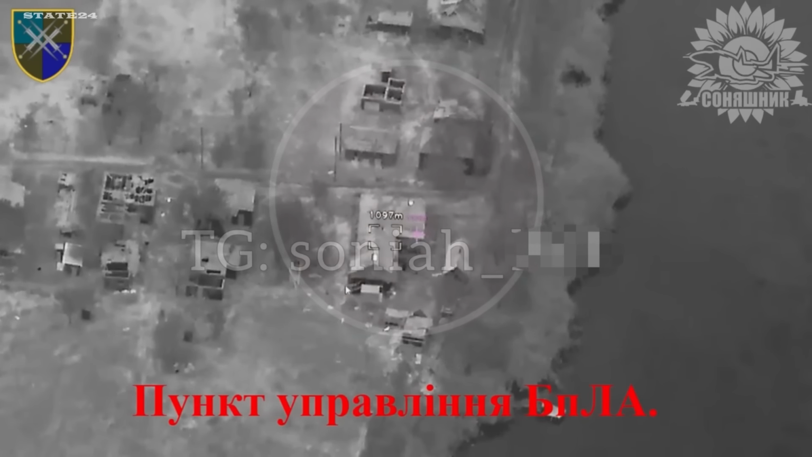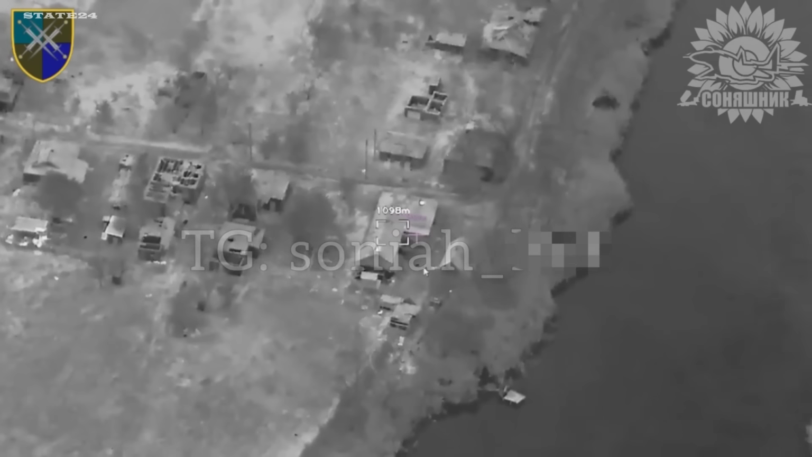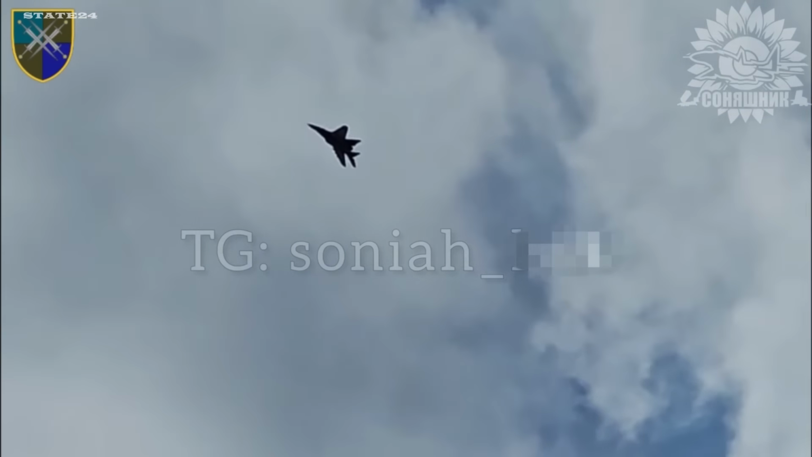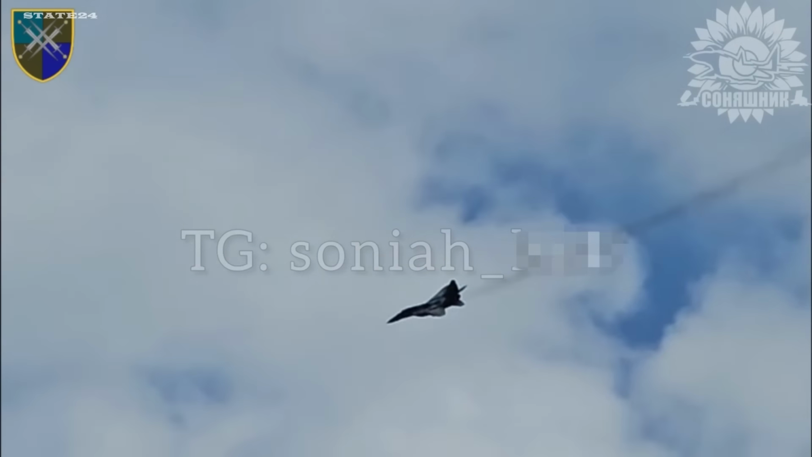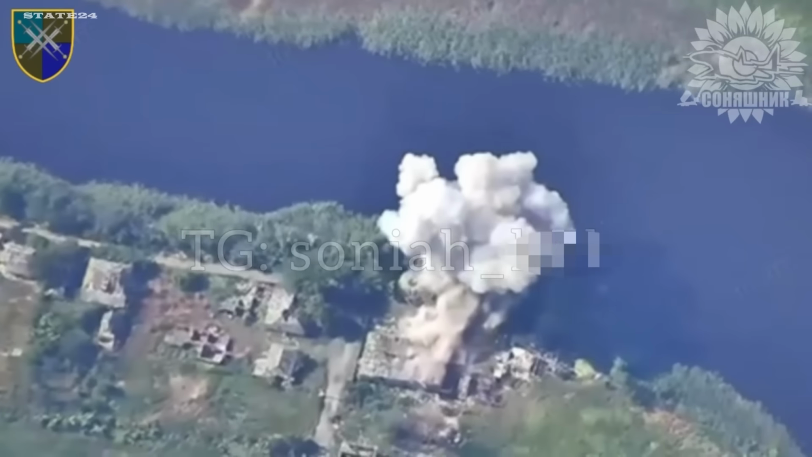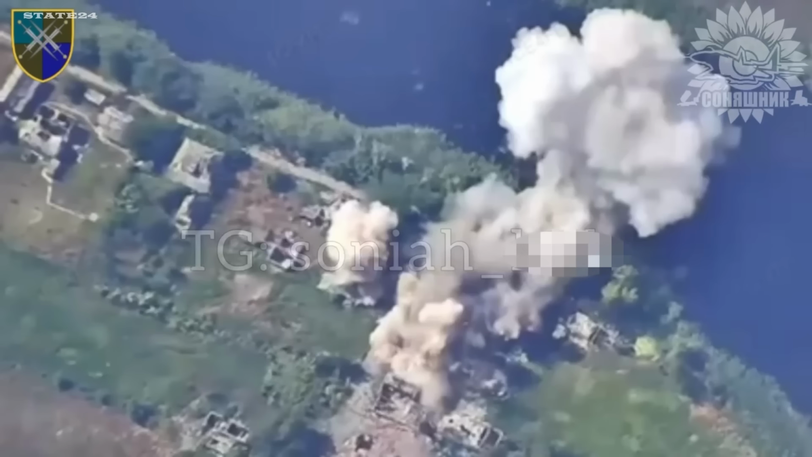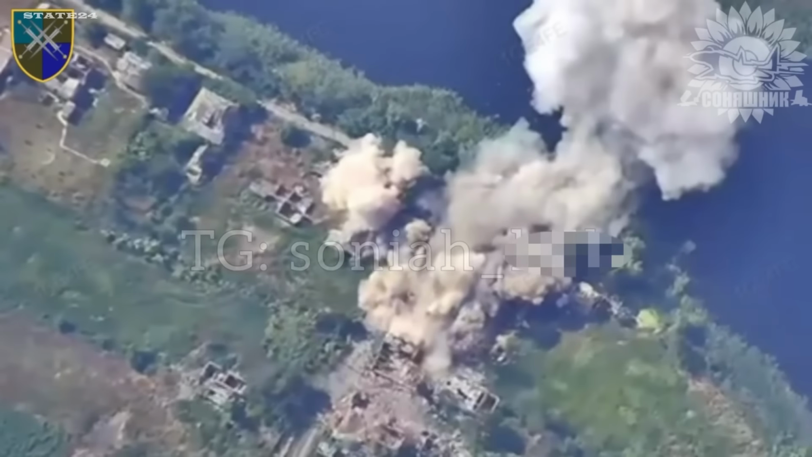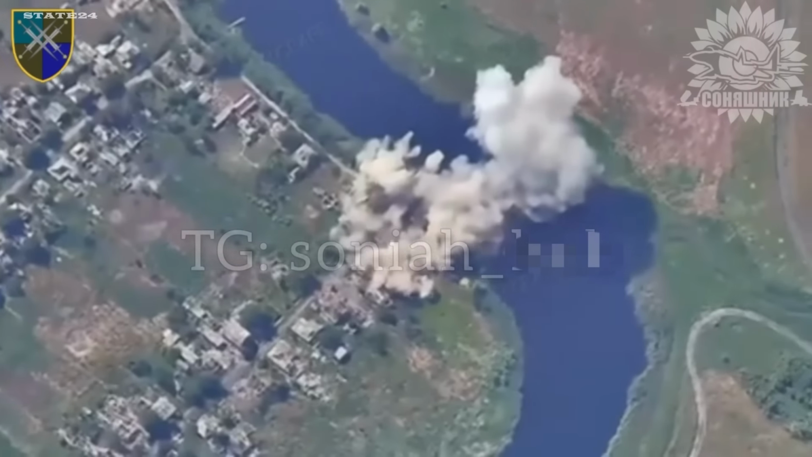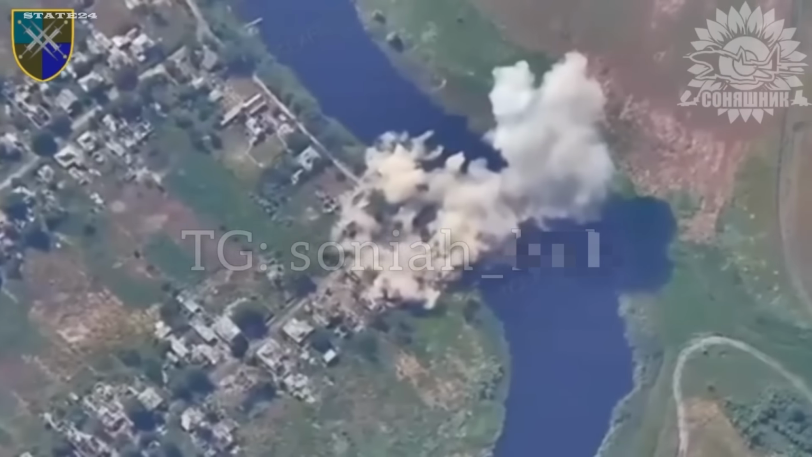Ukrainian MiG-29s over the southern front, armed with French-made AASM Hammer guided bombs. The target? A Russian drone depot. 2 precision strikes, 1 facility gone. The drones stored inside never got a chance to fly. Ukraine isn't just stopping Russian UAVs in the air. They're destroying them on the ground before they launch.